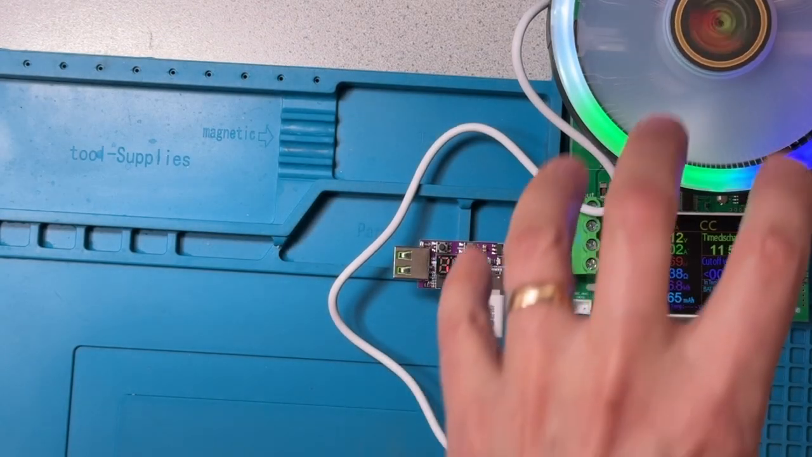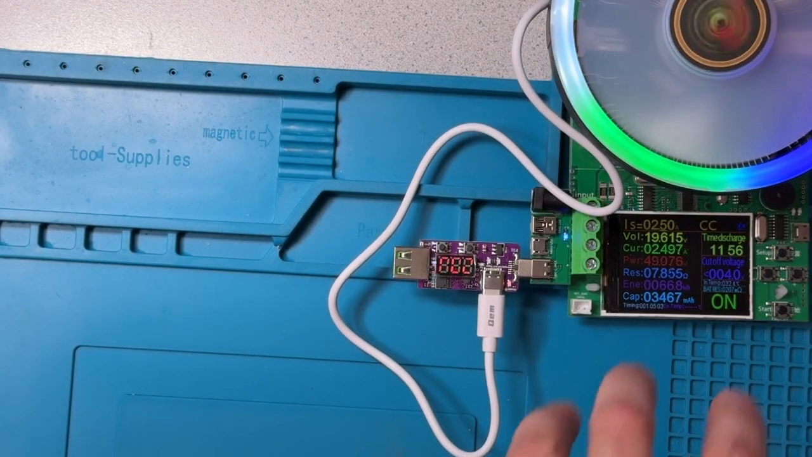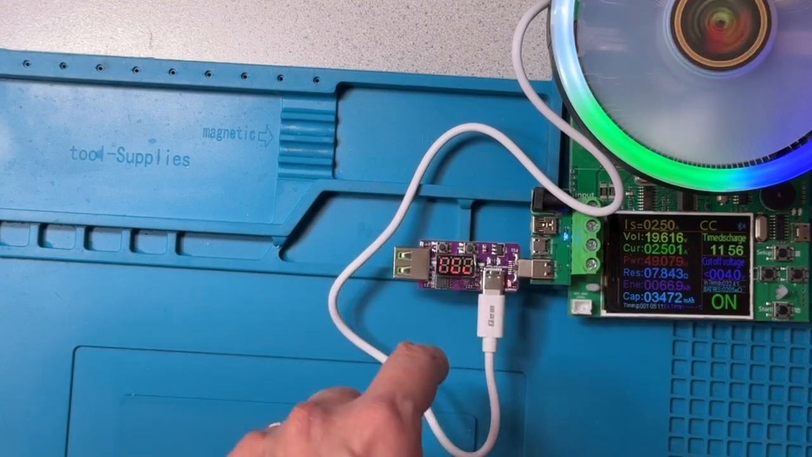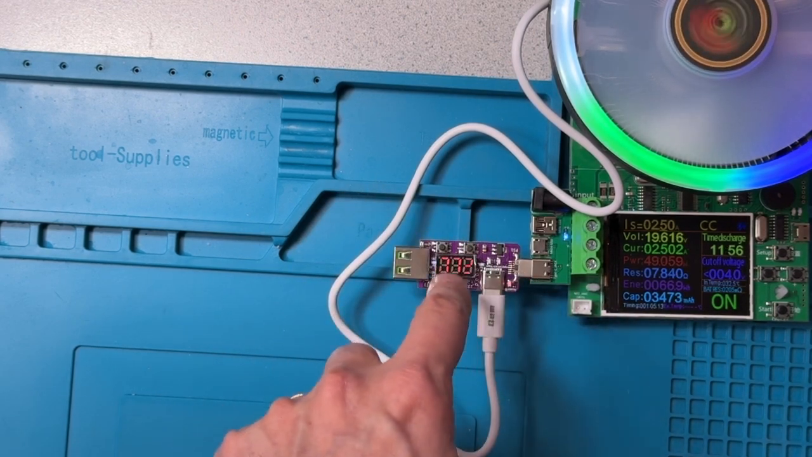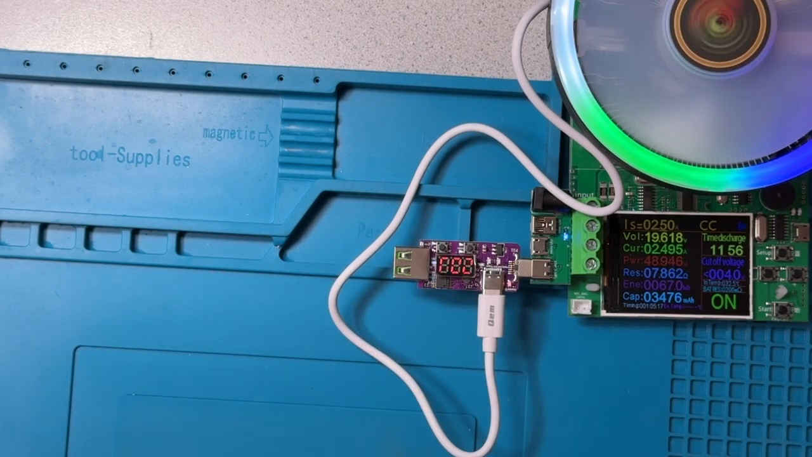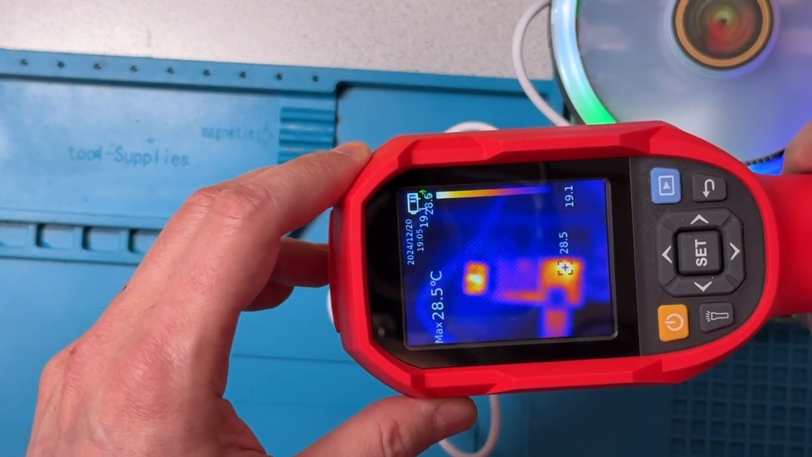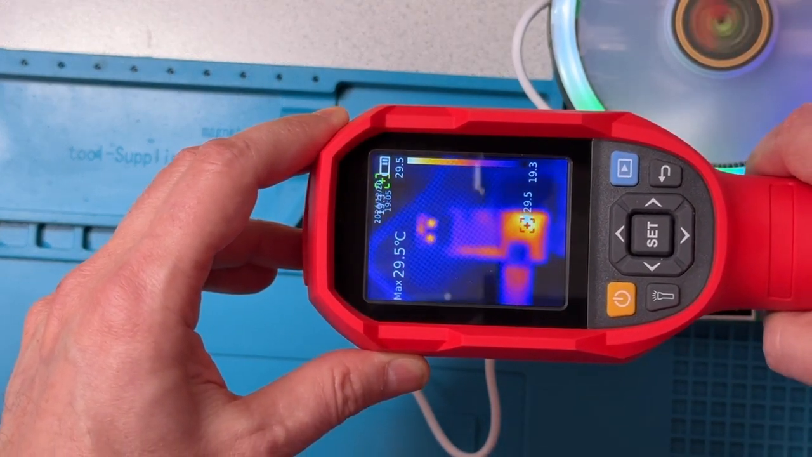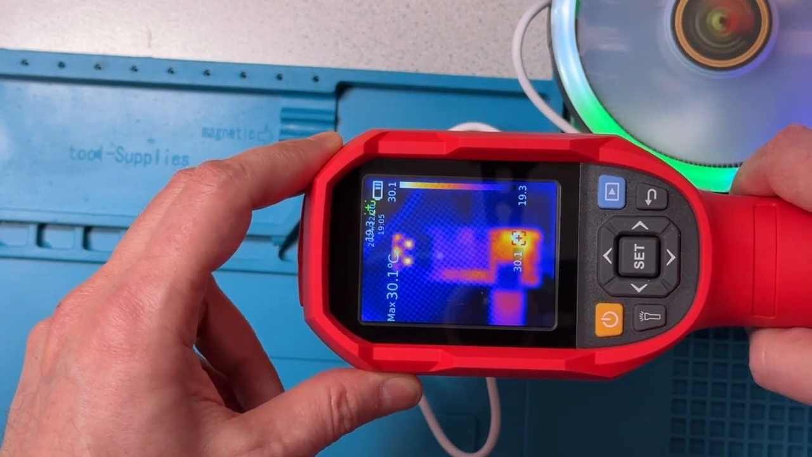I've got this electronic load that I use for a lot of testing in the lab, and this has been running for a minute or two, so it's had a chance to warm up. We're going to look right now at this power delivery circuit that you can see over here, and of course we want to see what we can see with the macro lens. With the macro lens at this long distance, a couple of inches above the board, everything is too fuzzy.